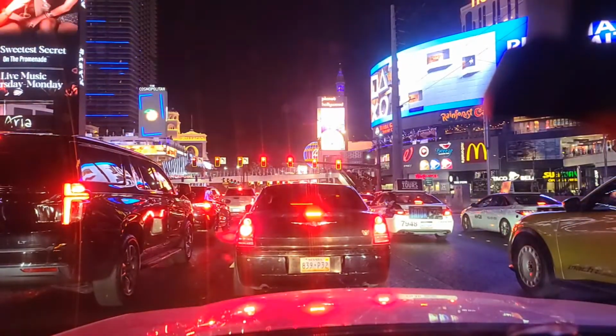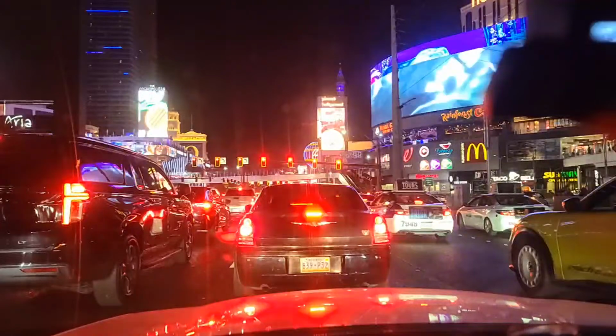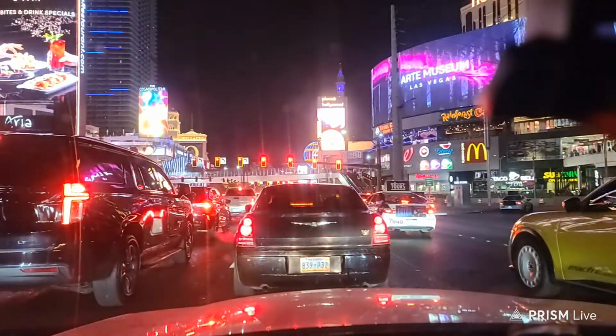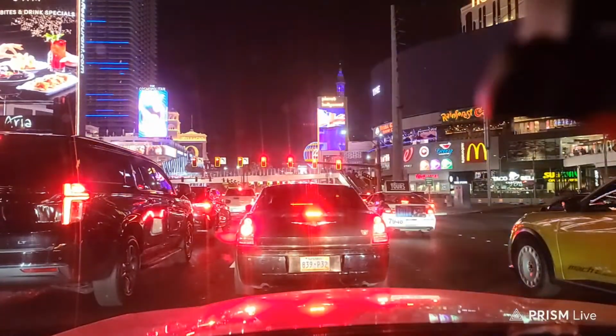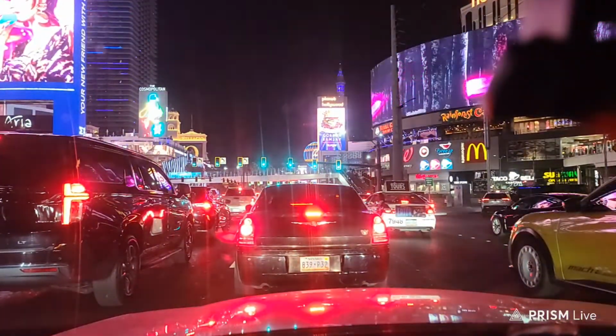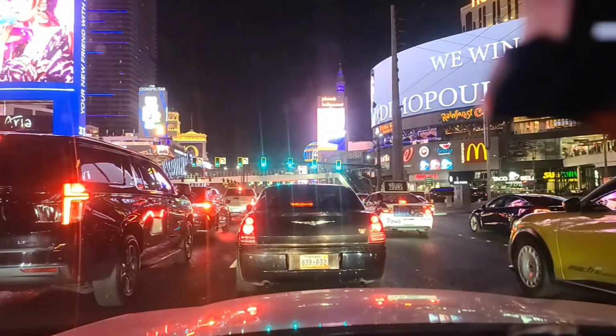But the traffic has started to become much more what I'm used to. It usually takes 2 or 3 cycles to get through the light here at Harmon. This is also where the Formula One race would turn. They would turn right in front of us down Harmon and head back to the... They're still taking down the dome.